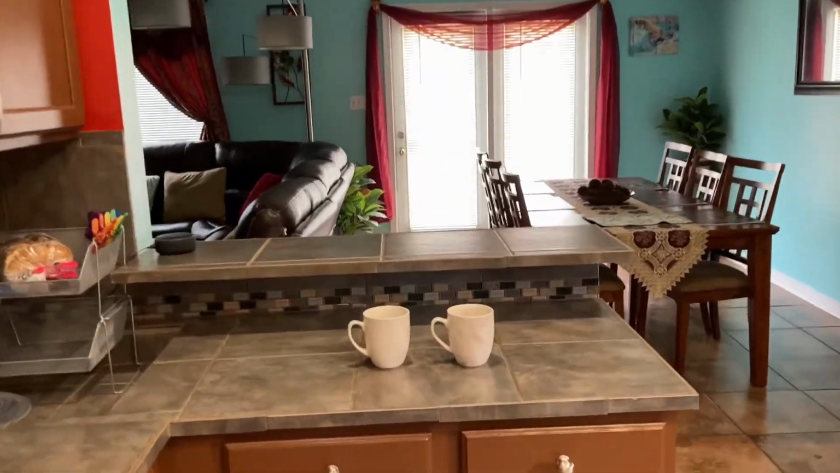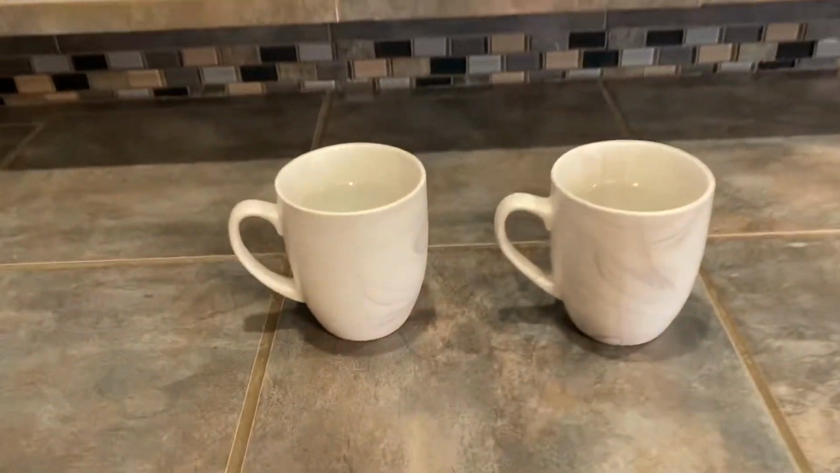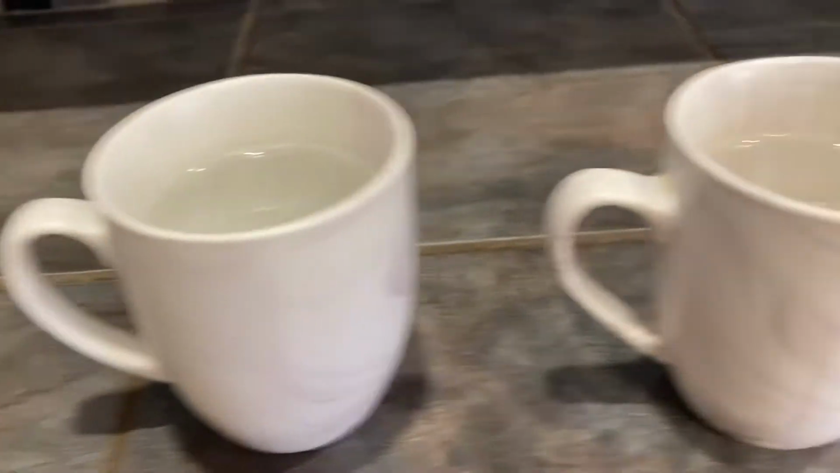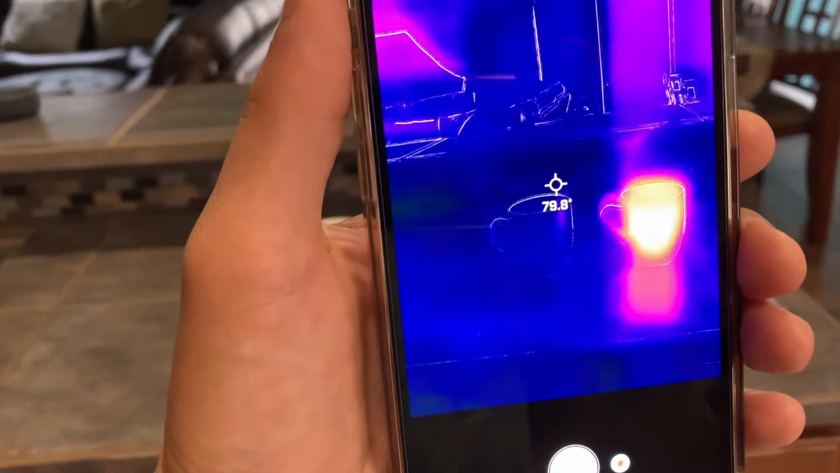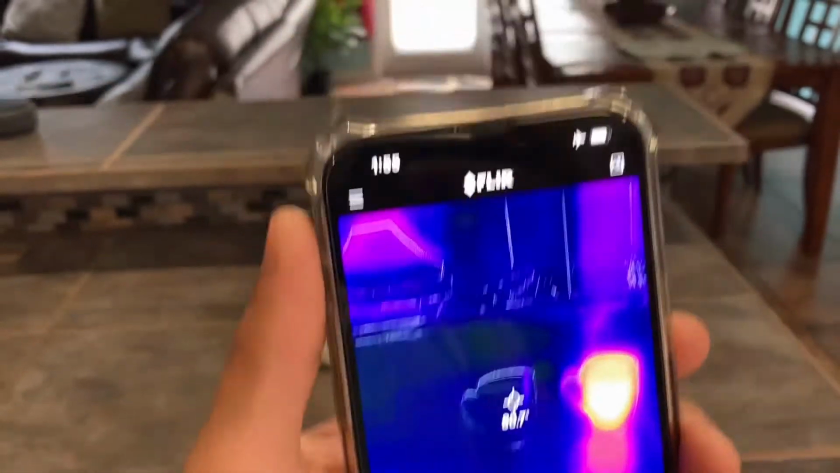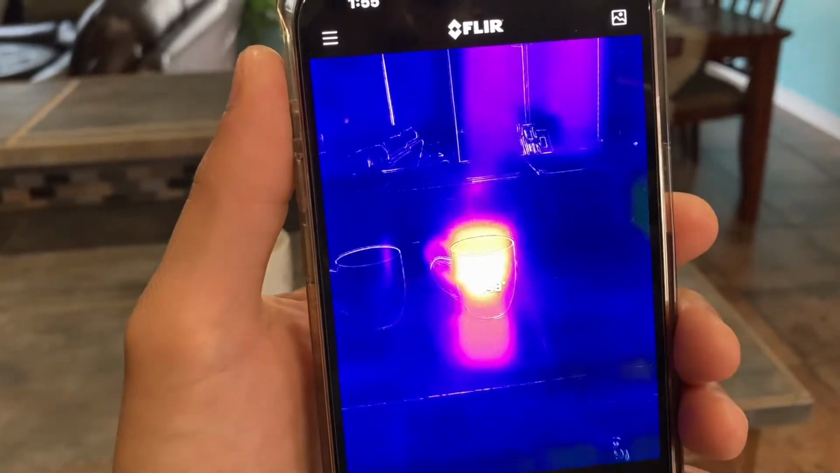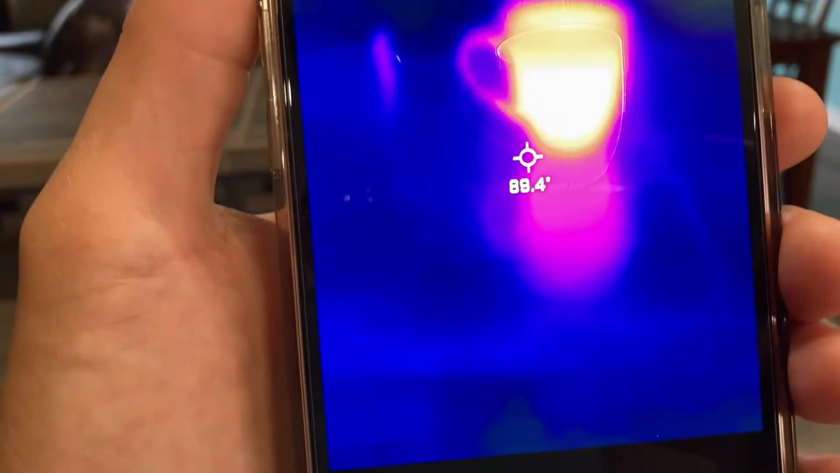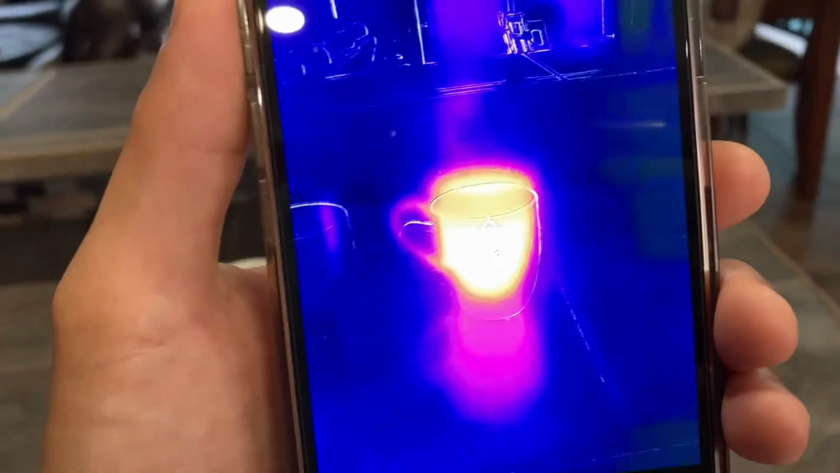So right over here on this countertop, I have 2 coffee mugs. Each of them is filled with water, but one of them is actually hot. So I'll use my thermal imaging camera, and you can see which one is tap water, which is the one to the left, and the one to the right is the hot one. So as you can see here, it's reading like 150 degrees.